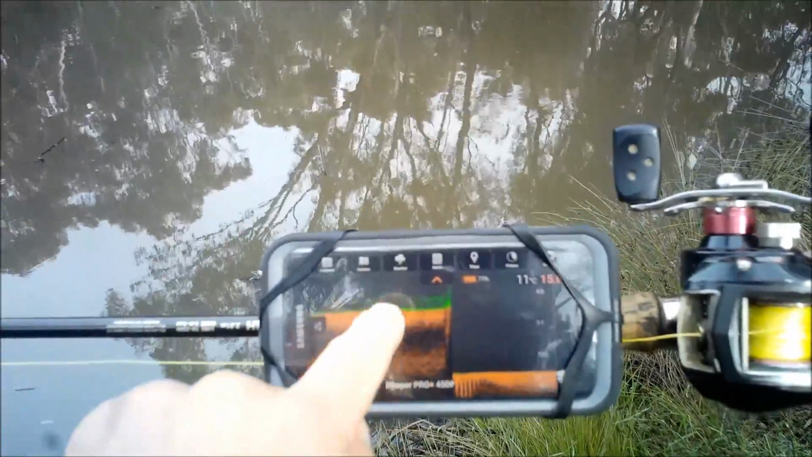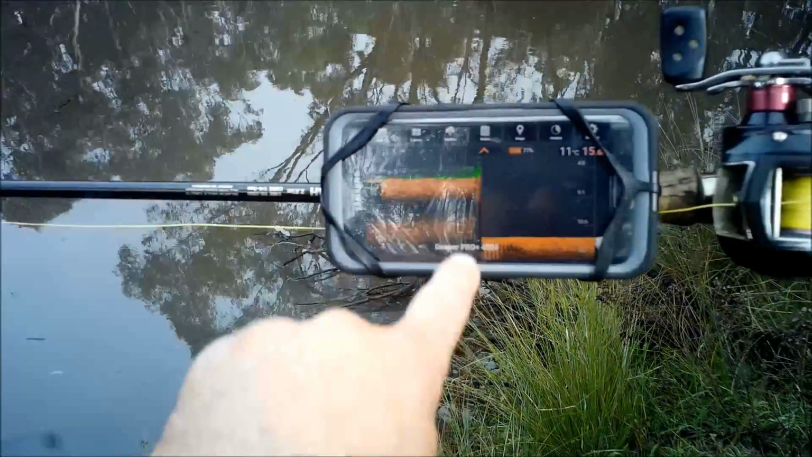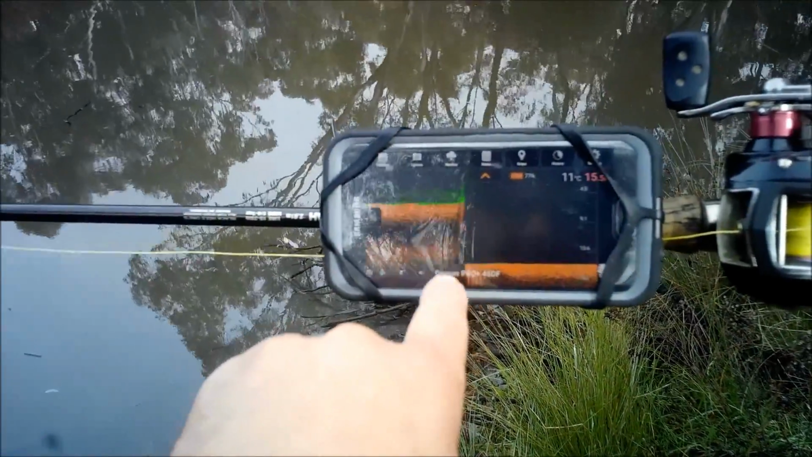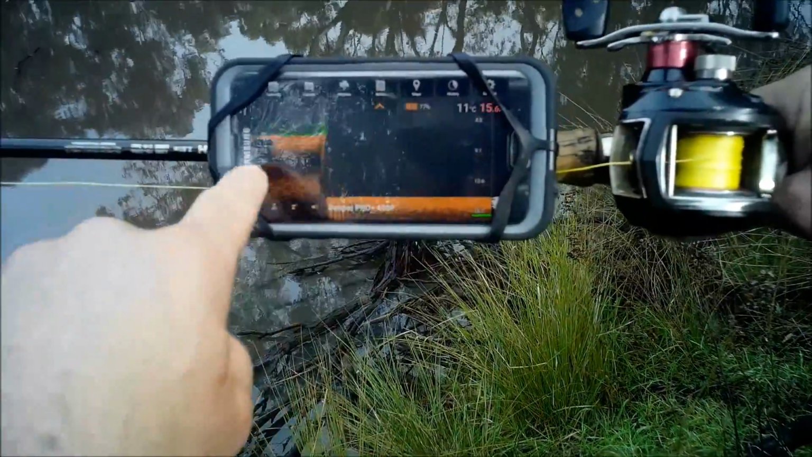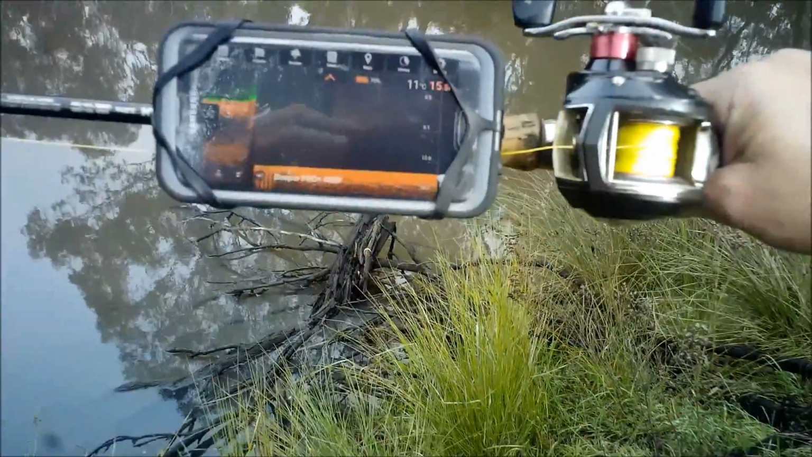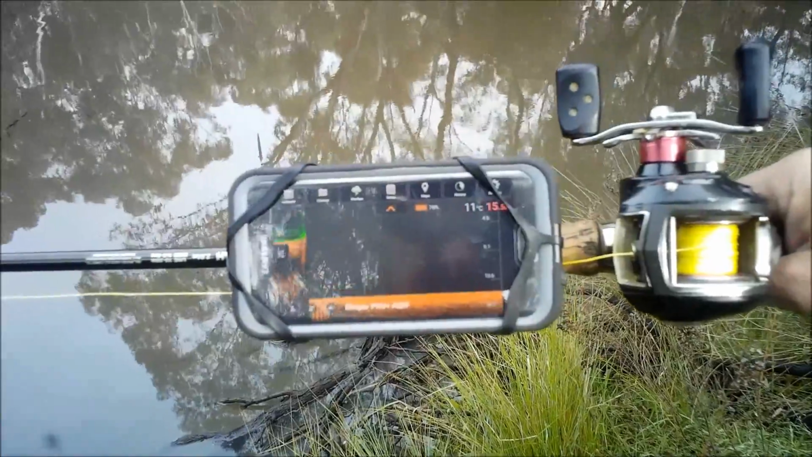It's like an old gold mine here. Now look at that, you can see where I've just landed and it's dropped right down. And there's nothing down there. Look at that, a smooth bottom. There's no snags anywhere in the water column. Just a smooth bottom at 15 feet deep and 11 degrees.